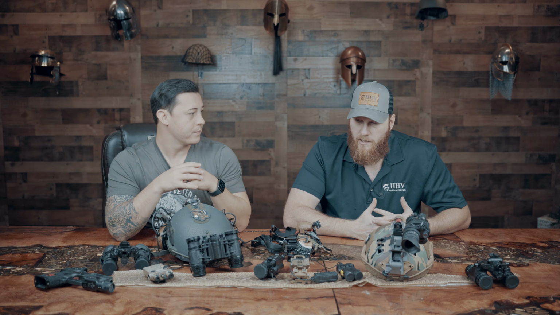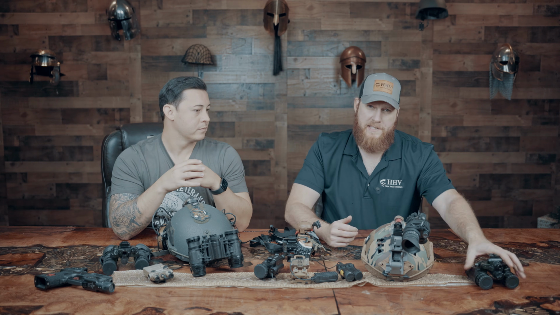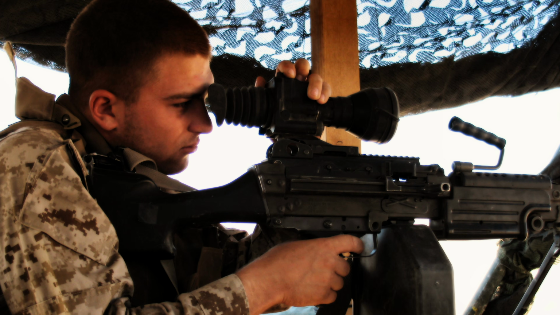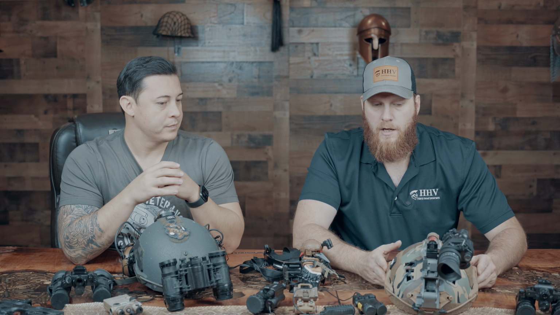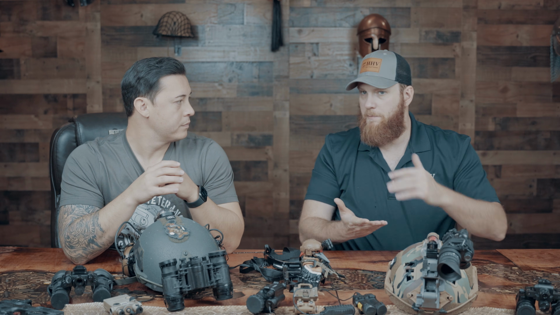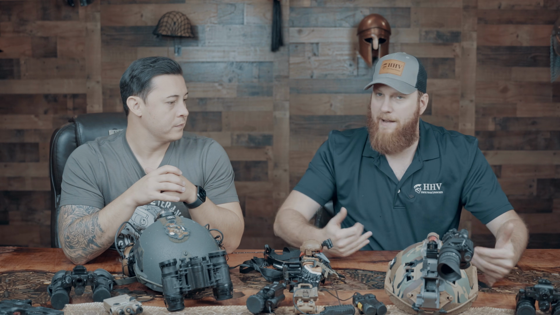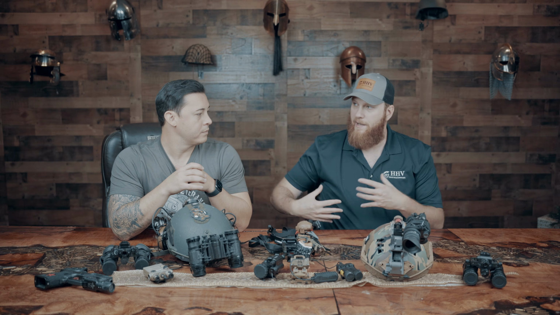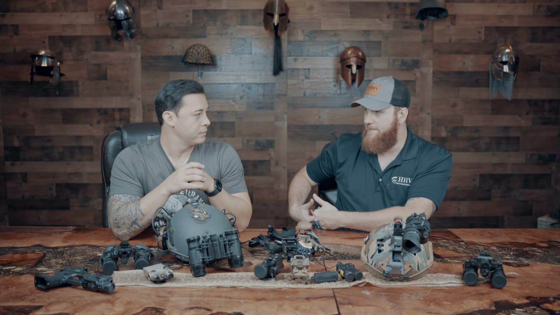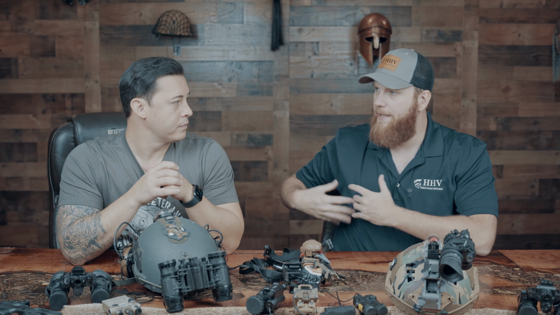So for us, we predominantly used PVS-14s and something called the 17 Charlie, which we don't have here. That's a weapon-mounted night vision system. Specifically, we used it on the M240s and on the squad automatic weapons, the M249 SAWs. For the most part, guys would individually buy a SAW pouch for an ammo drum, and you'd have that piece of gear on your kit somewhere, and that would become a dedicated night vision pouch. And then a lot of guys would secure that somehow with paracord or something to make sure it's not going to come open. That's a gear storage thing.